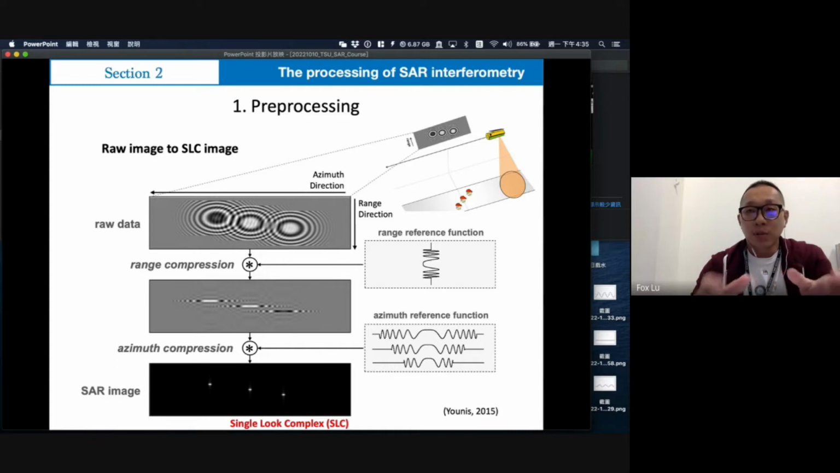Right now, new satellite images almost all support the SLC image format, but the previous ones like ERS or ENVISAT, even ALOS data, provide the raw image data. So we need to do the pre-processing, to make the raw data become SLC data. But if you use a recent satellite, you can skip this step.